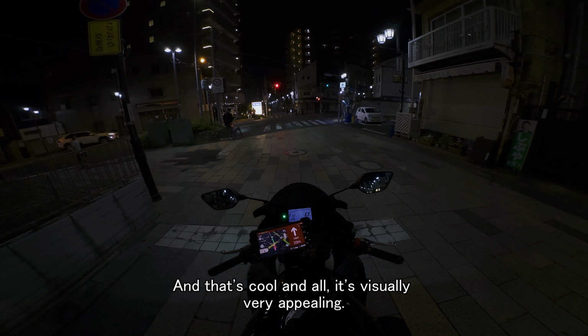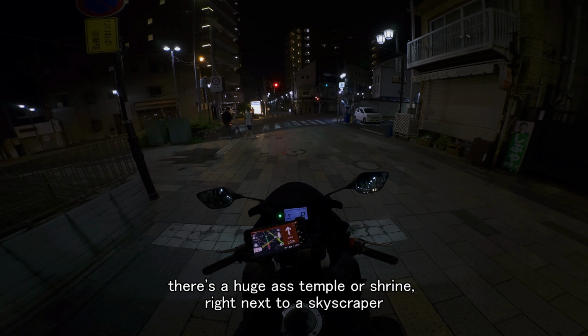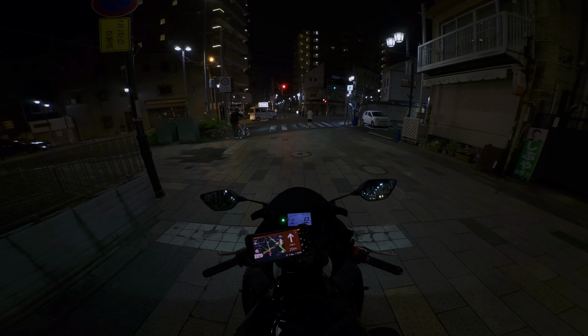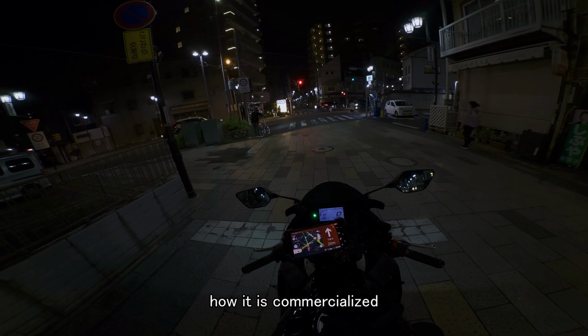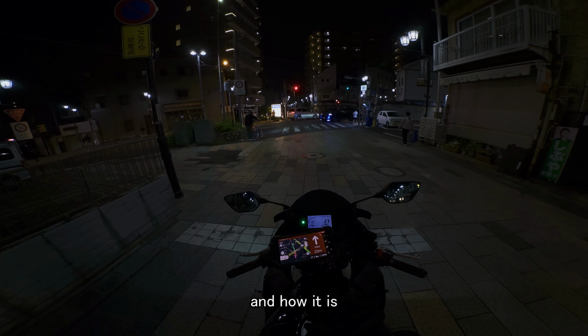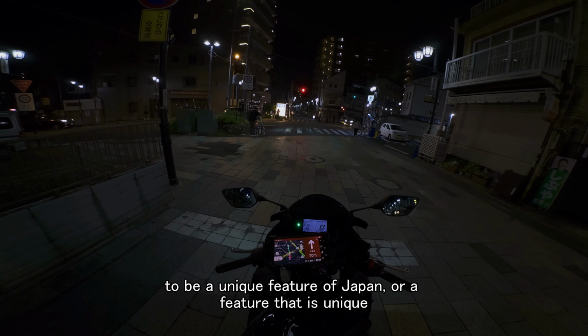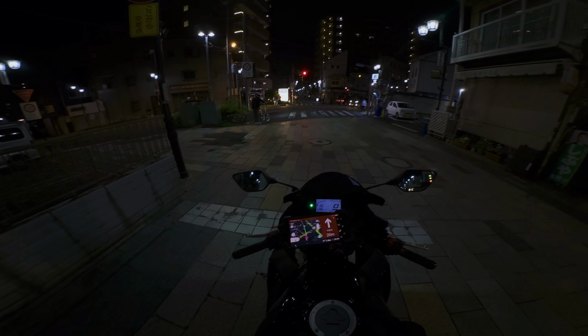And that's cool and all. It's visually very appealing, and I like it. I like that there's a huge ass temple or shrine right next to a skyscraper in the middle of Tokyo. What I don't like that much is how it is commercialized and how it is constructed to be a unique feature of Japan, or a feature that is unique to Japan.